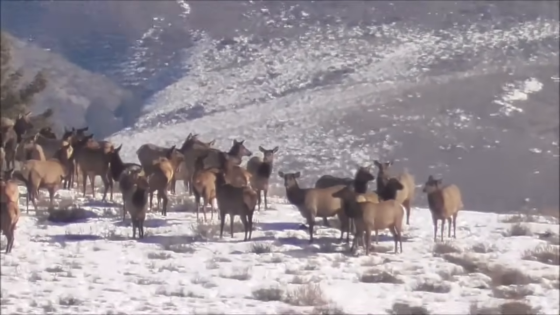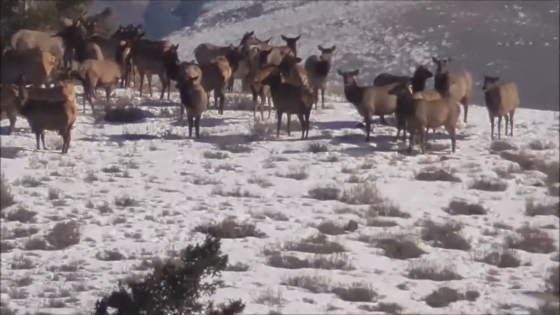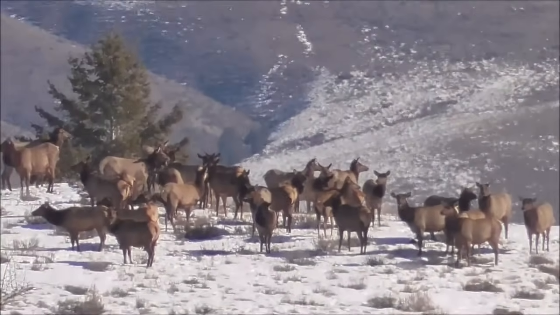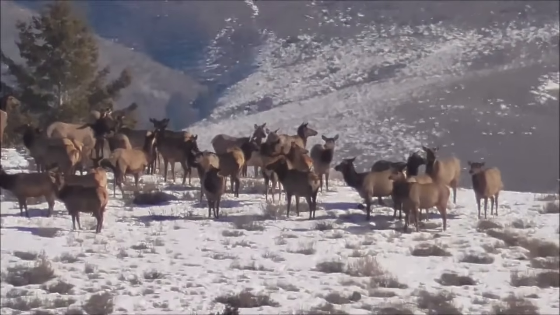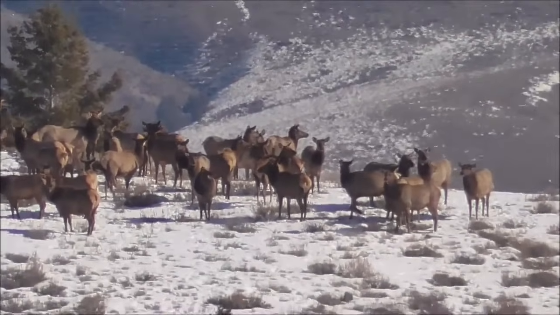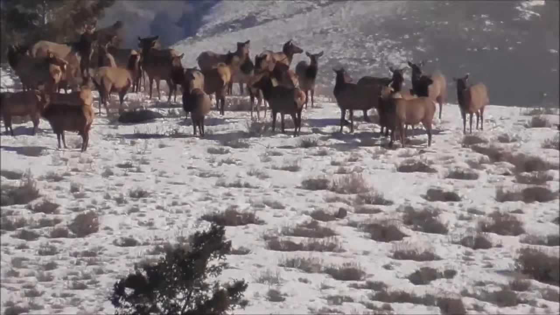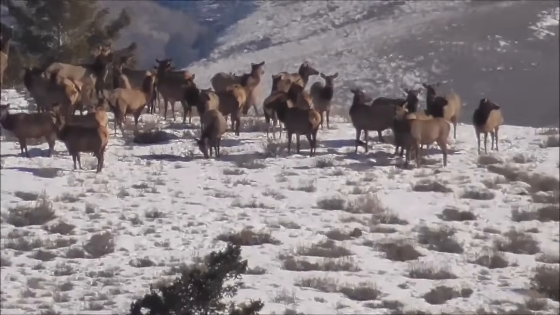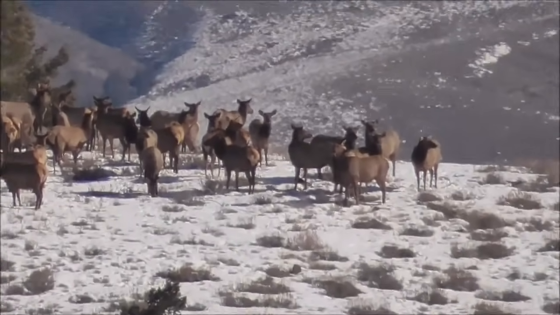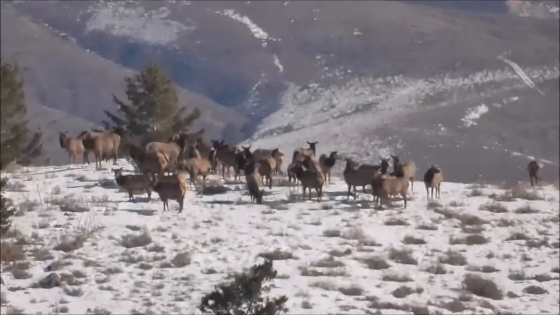Thing of it is, though, Fish and Game says there's maybe 1,500, 2,000 wolves in Idaho. It's a big state. That's really not that many when you think about it. There's probably 20 deer or elk right there.